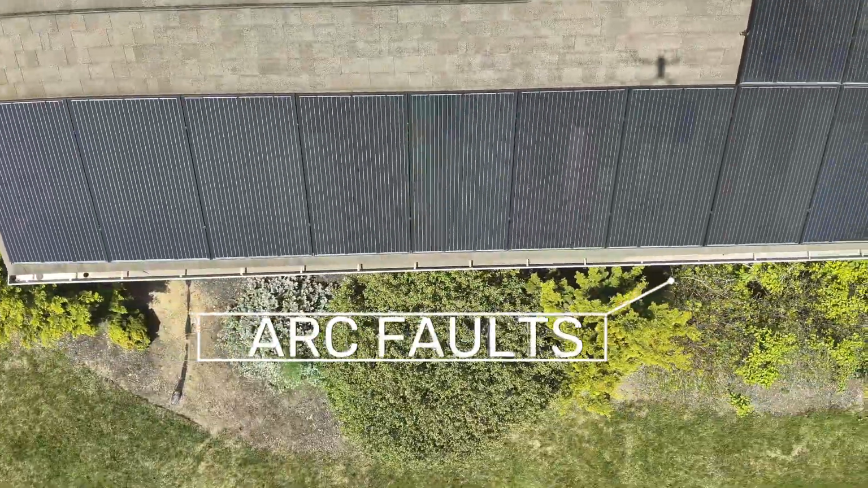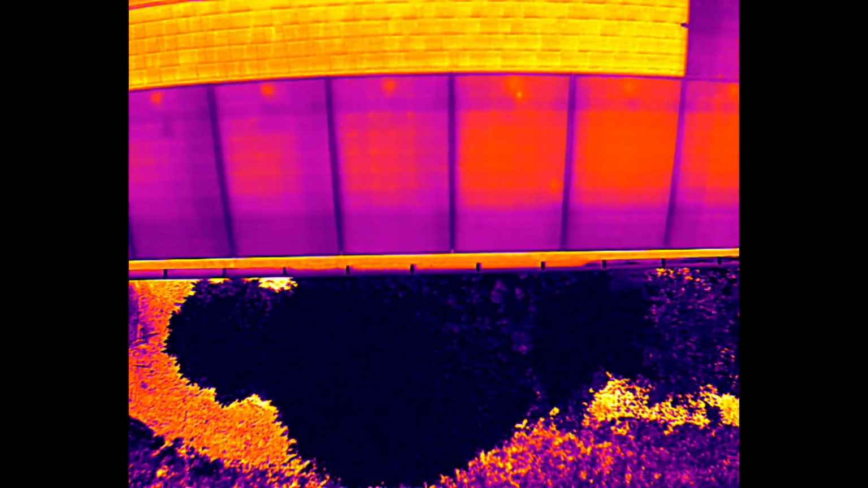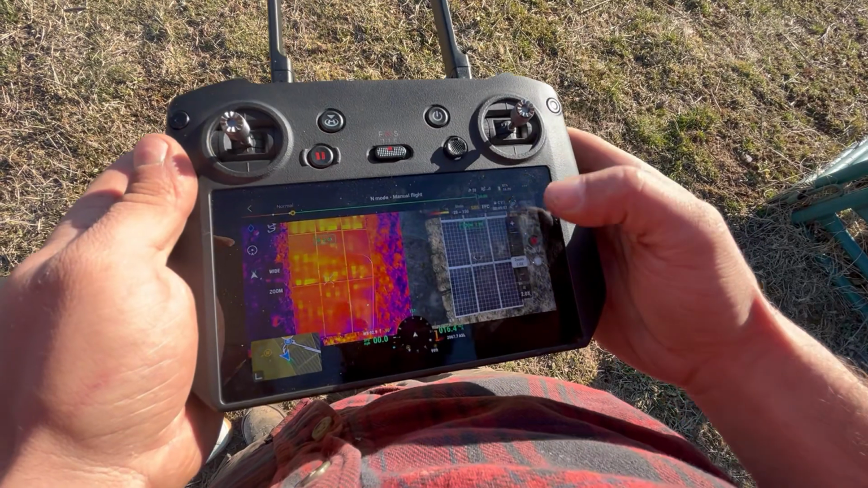I'm talking to you today about arc faults, which are a rare error we see on some arrays. These can be hard to find, but with the use of our thermal drone, we're able to spot them where the naked eye would not be able to by seeing hot spots with the infrared camera. This allows us to quickly pull the panel, remove it, and get the system operating again.